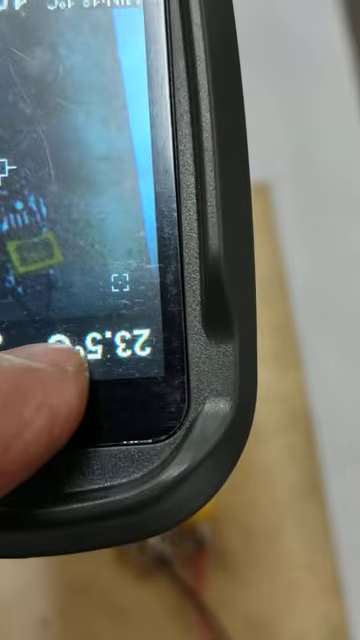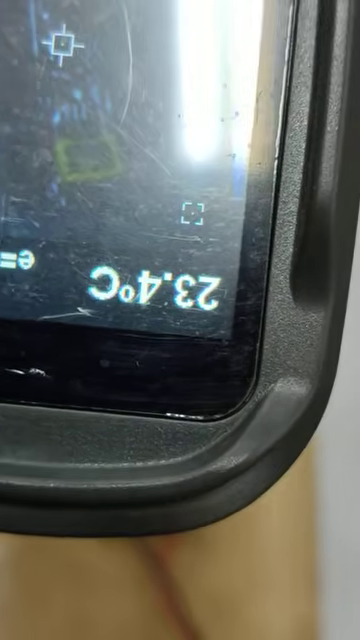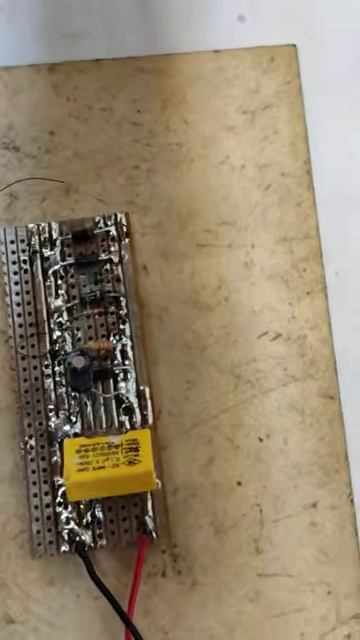Basically, the setup is I'm going to use a thermal imaging camera, and you can see over here the ambient temperature and the temperature on the board, because I've got it pointing right in the middle, more or less. It is about 24 degrees or so, which is the ambient temperature. So there is nothing connected.